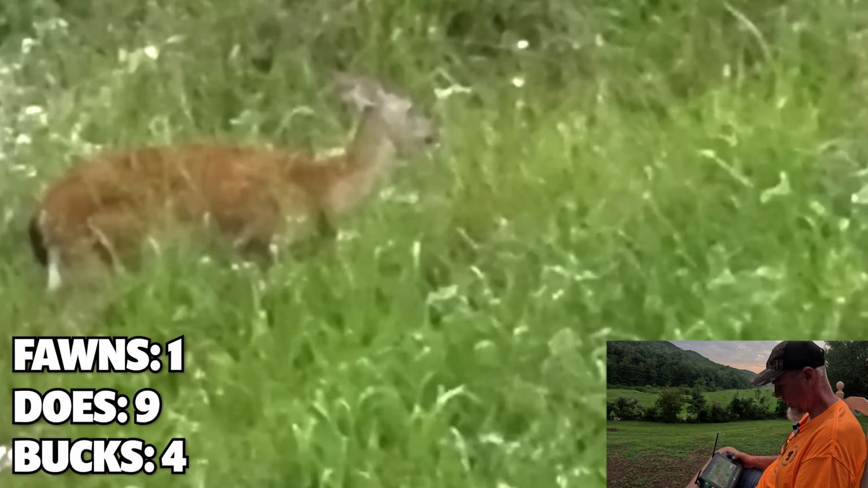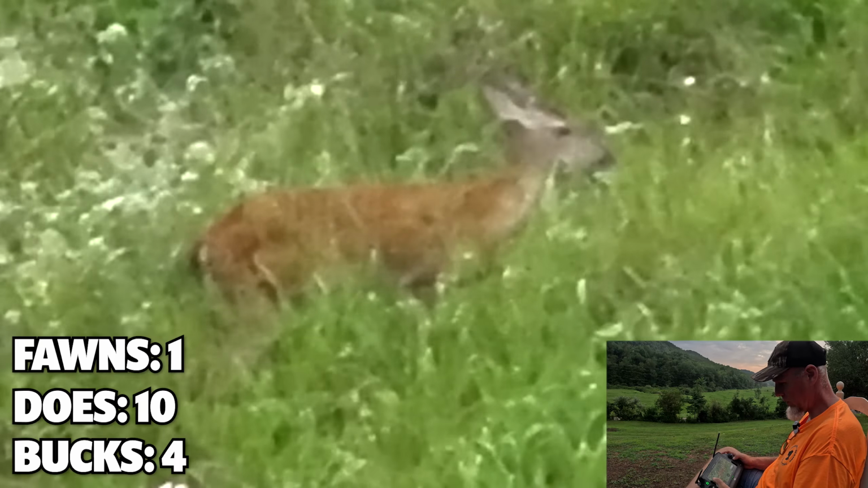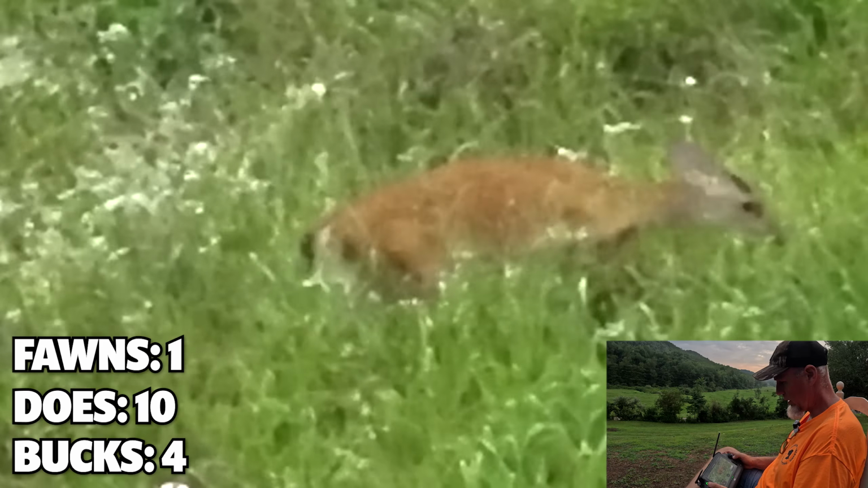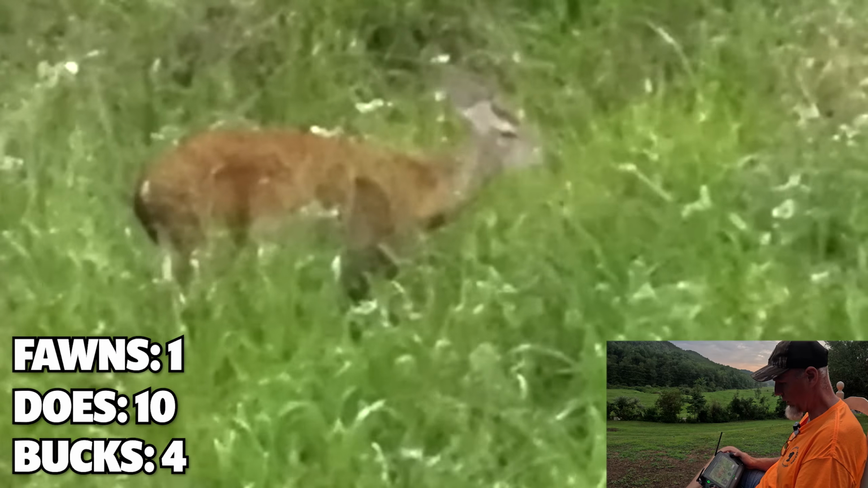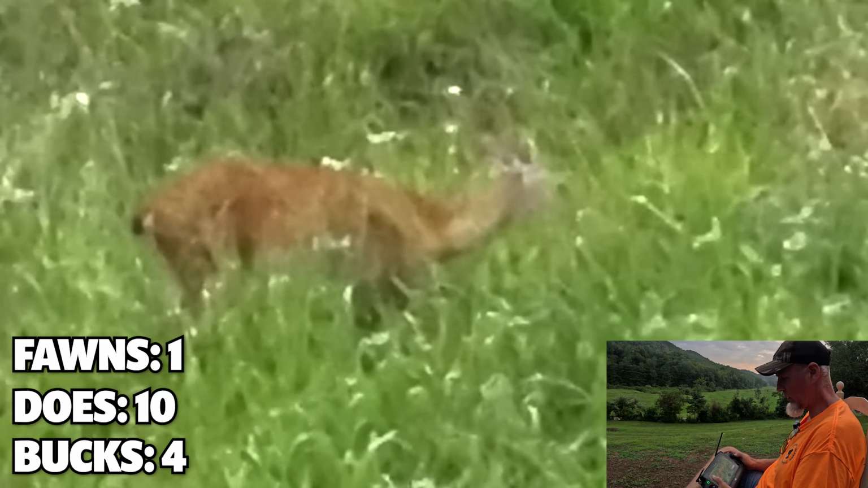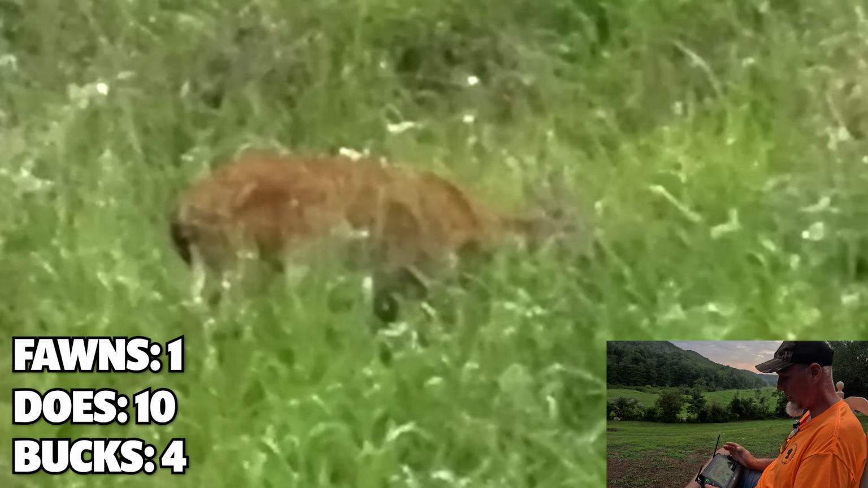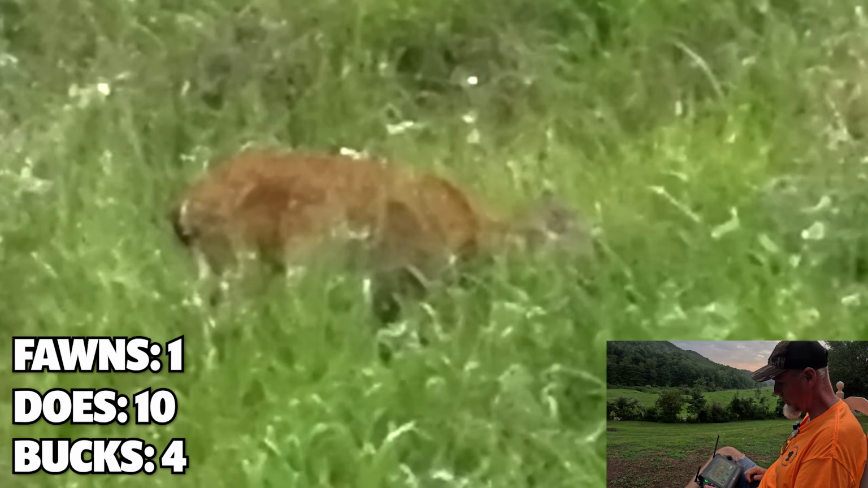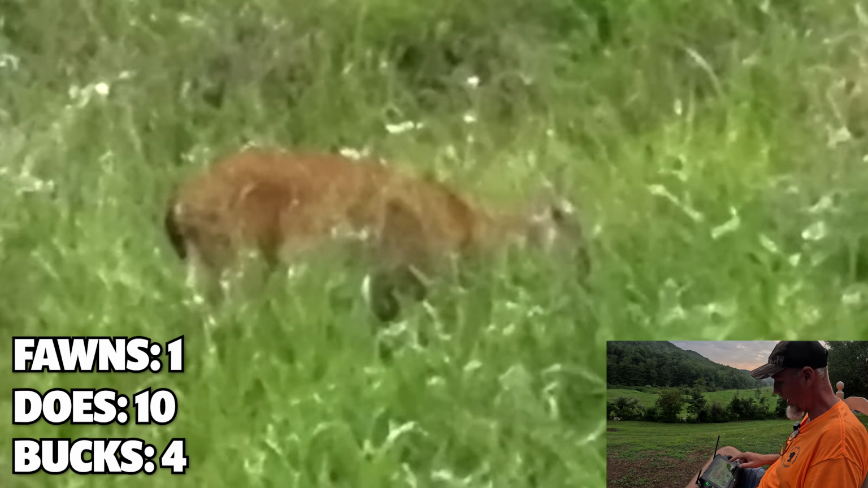It's a small doe. Now this camera, I'm just telling you, this is 915 feet from the drone. So that's over 300 yards away, and we're zoomed in that tight and can tell what we're looking at. That's amazing technology. Okay, we need to go hit another spot here pretty quick before we run out of battery.